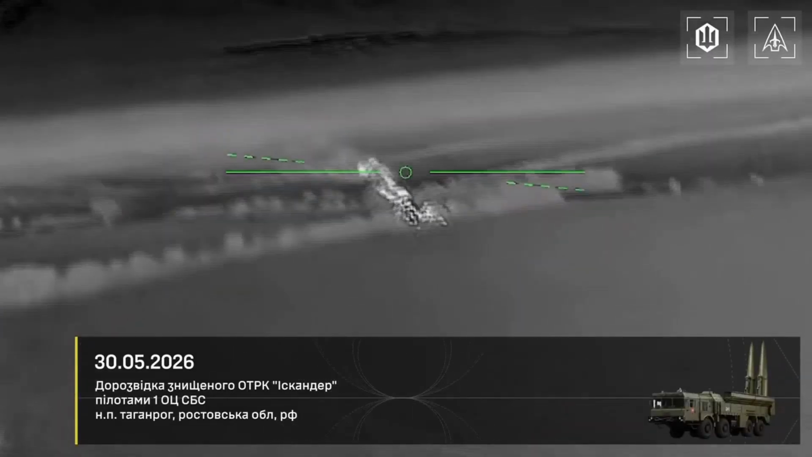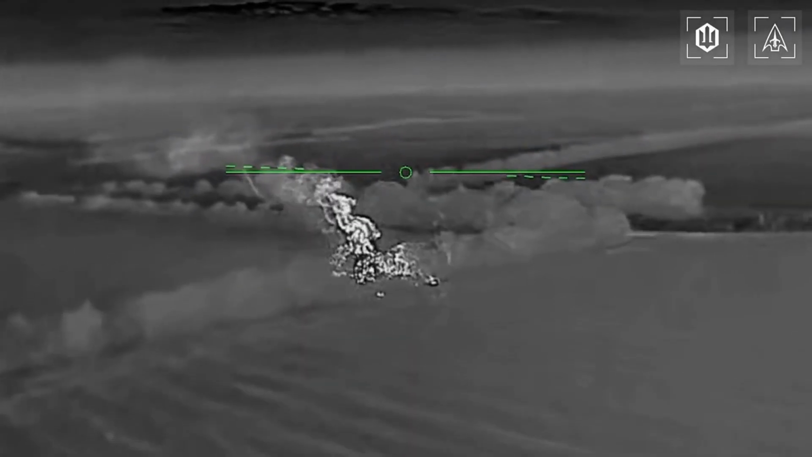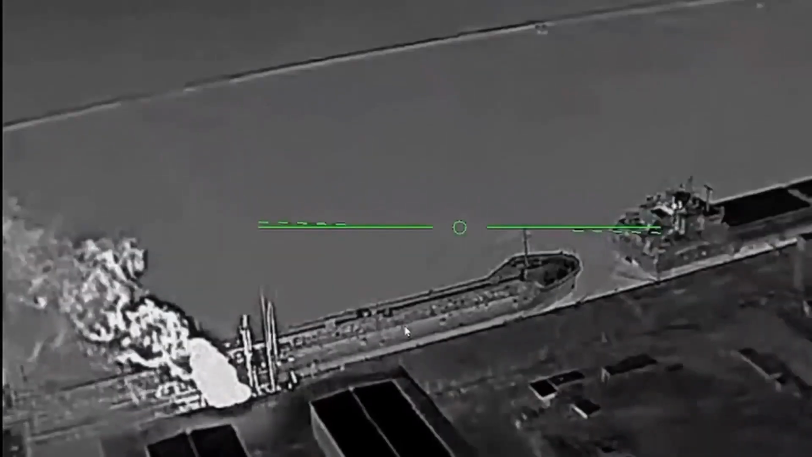The night of May 30th was intense. The freedom-loving Ukrainian SPS drones struck 23 military targets and objects deep within enemy lines throughout the night. The oil refinery was no exception. Russian oil refining continues to be kept on edge.